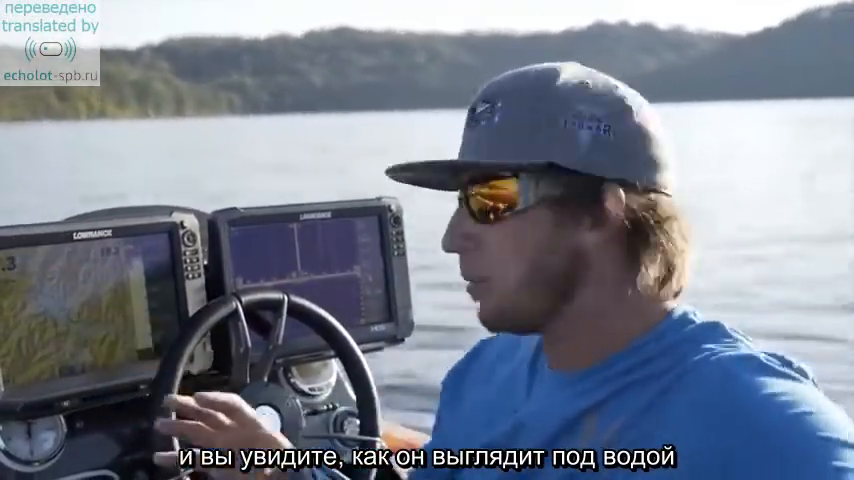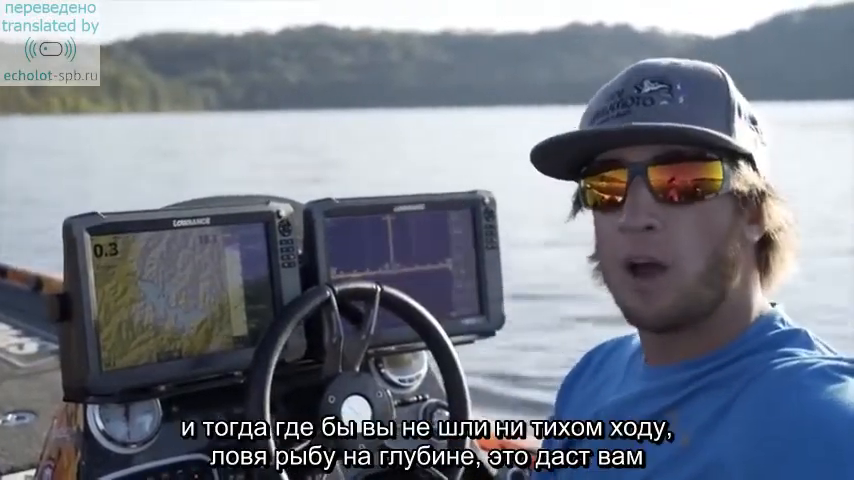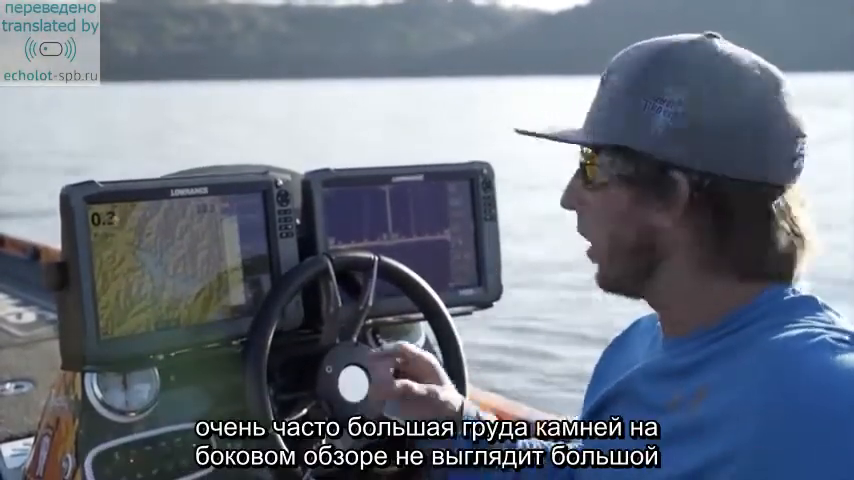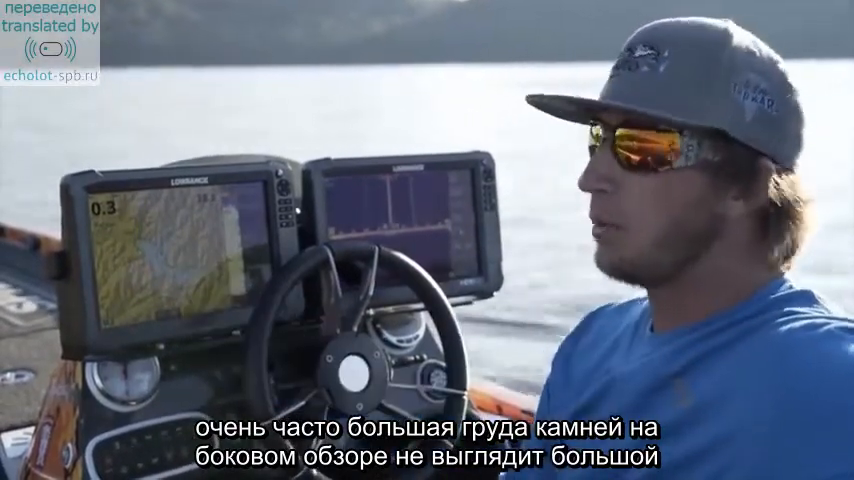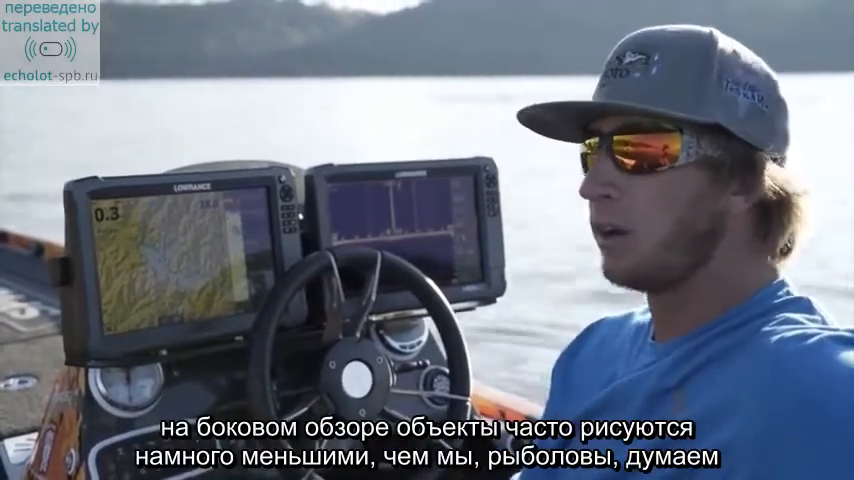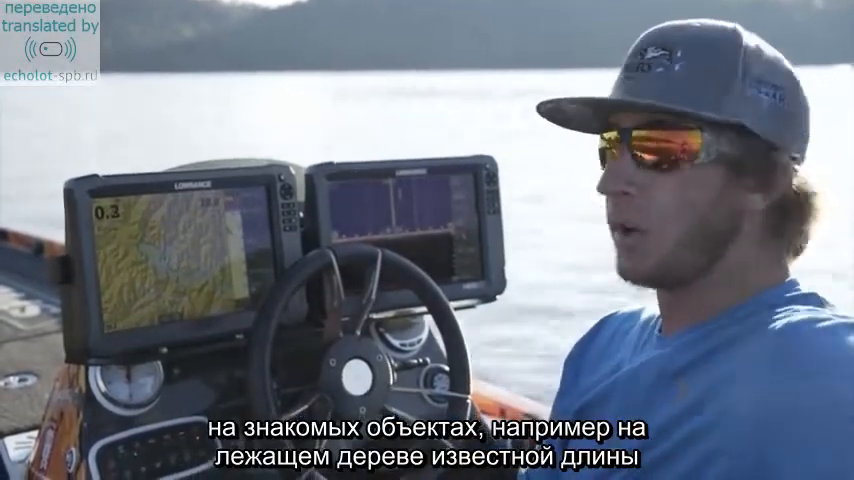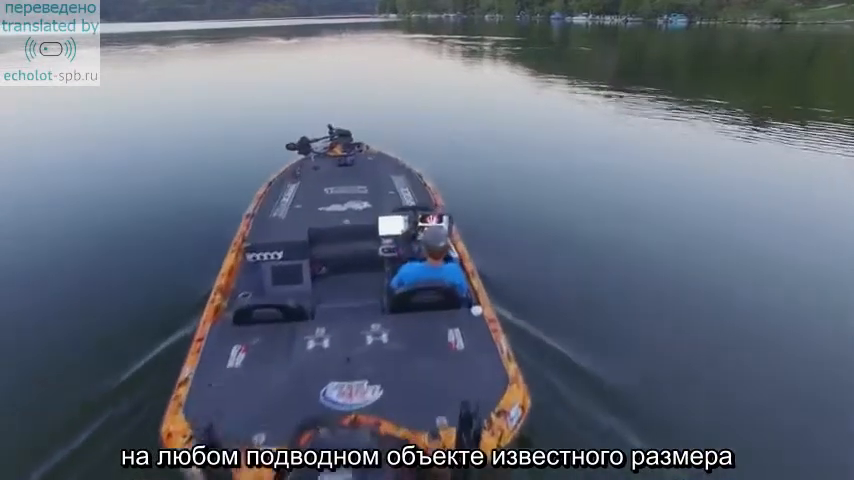And remember the size of that bridge on your graph whenever you idle by, when you're fishing offshore, and that'll give you a real good idea of the size of the objects. A lot of times a major large rock pile on the side imaging does not look very big. And when we idle by that bridge, you're going to see what I'm talking about. A lot of times the objects are a lot smaller than what we as anglers think they're going to be on this unit. So it's really good to get used to picking out certain objects, say a laydown tree or a log that you know is underneath the water and you know the size of it.